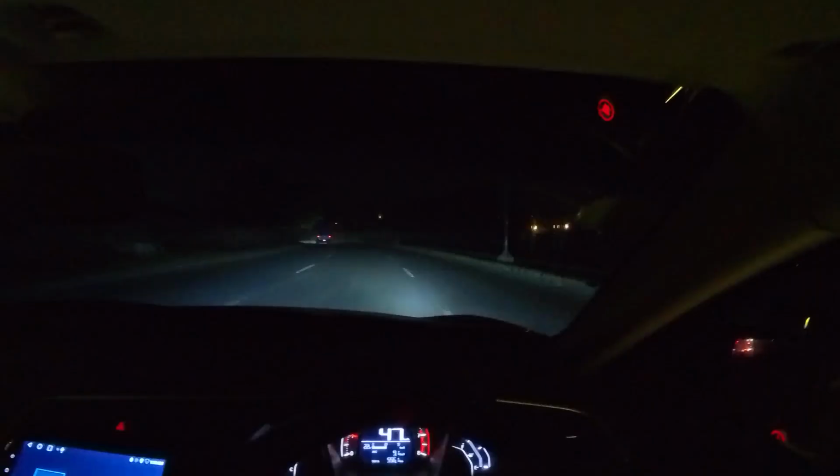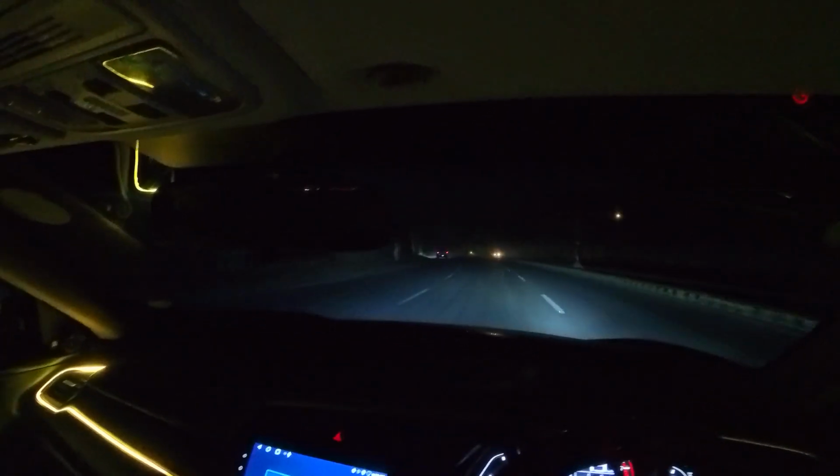So by the way, this road leads to Wabda town, and I'm gonna end the video here. So, well, that's it for this video. Let me know how you like the whole scenes of Lahore at night, the Canal Road and the Mall Road, and we'll see each other in another video. Thank you. Bye.